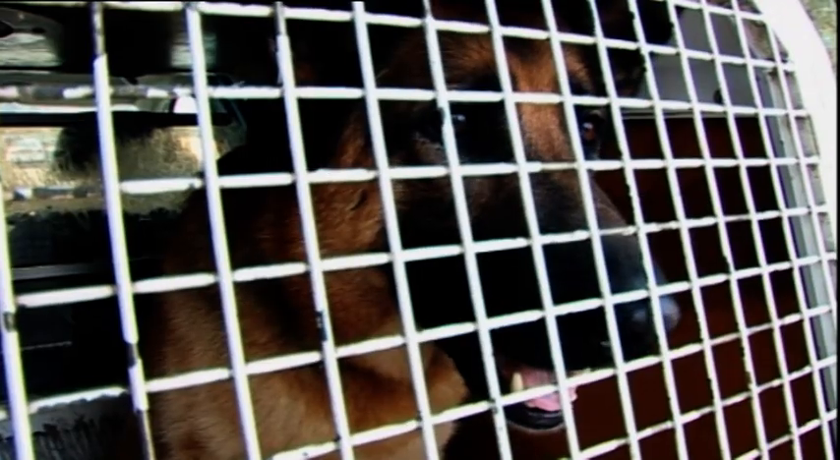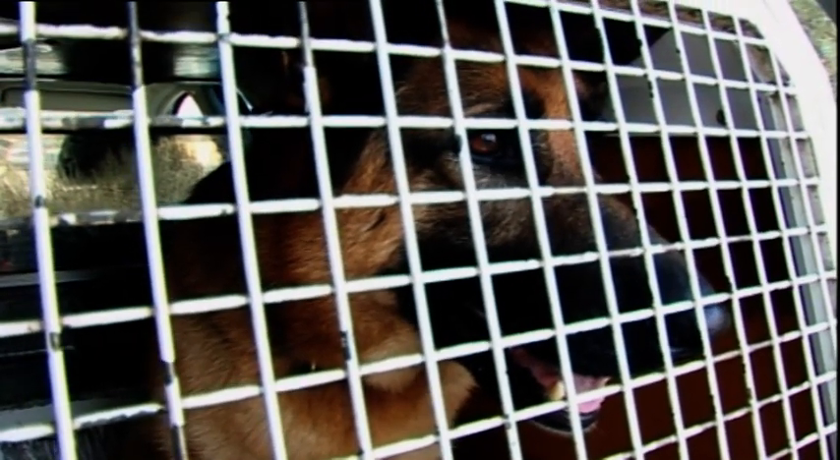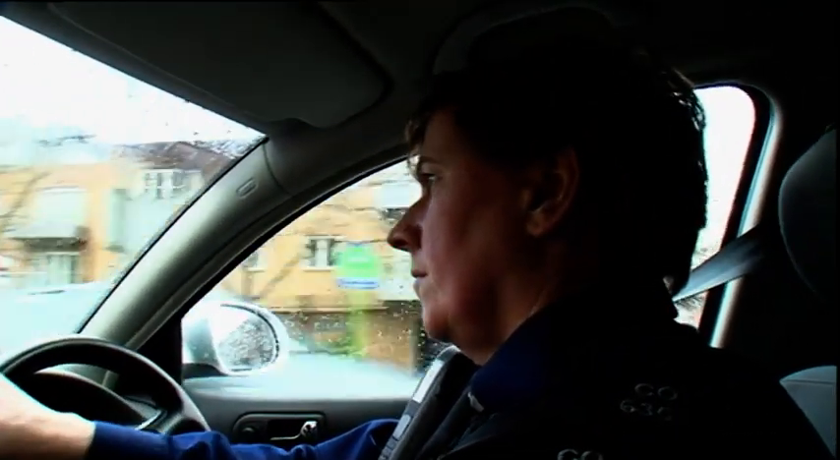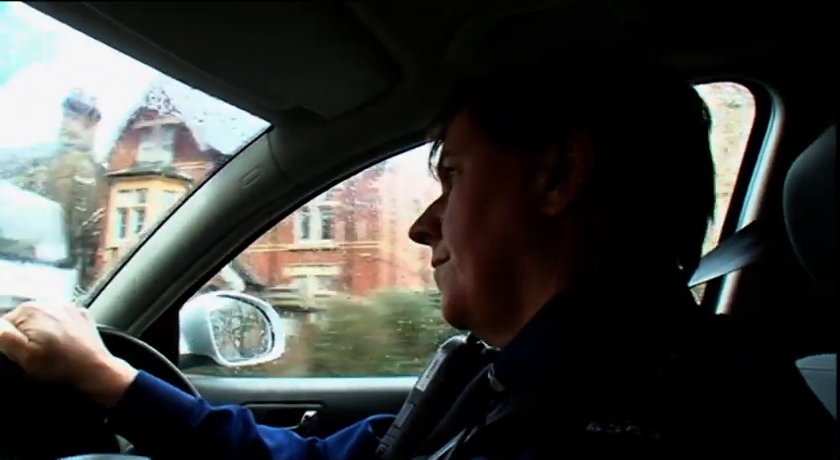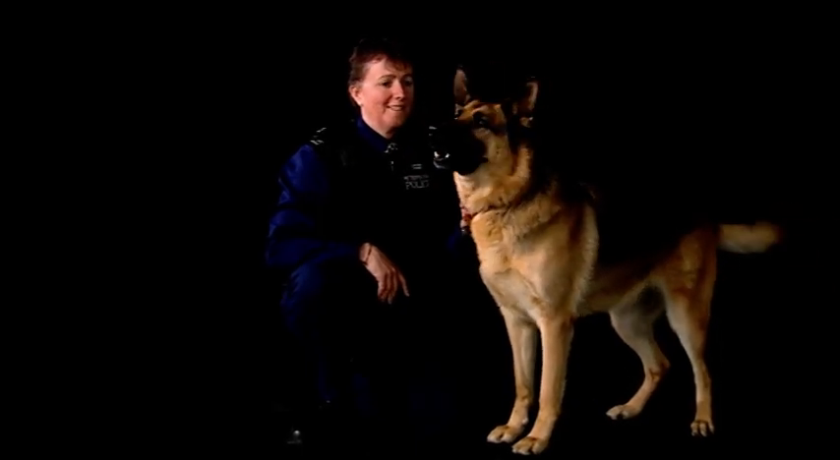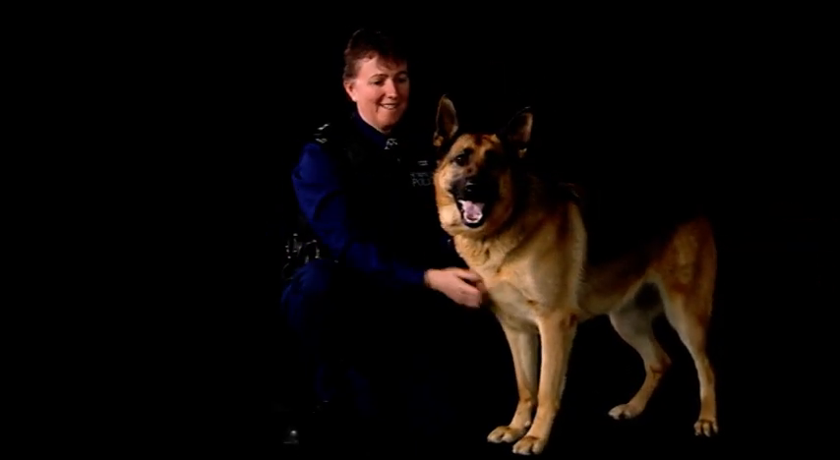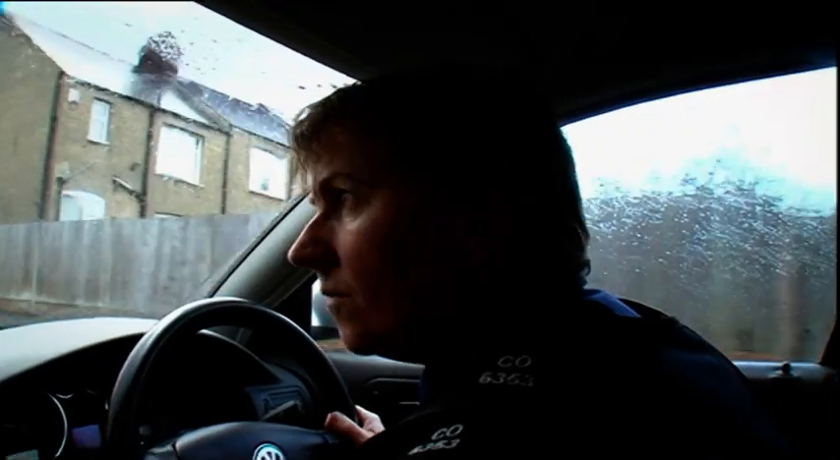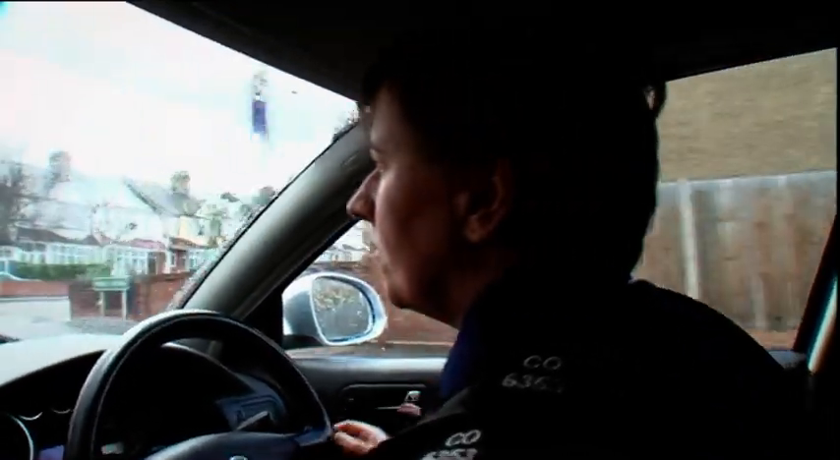This is Carly. She and her handler, PC Mandy Chapman, are on a blue light run heading for the scene of a reported burglary in southeast London. Kids have broken into a house and are thought to be still there. PC Chapman has been a cop for 25 years. For 18 of them, she's been in the dog squad. Carly is 5 and has been in the job for 4 years. PC Chapman believes Carly to be the prettiest dog in the Met, but admits she's also one of the most feisty.